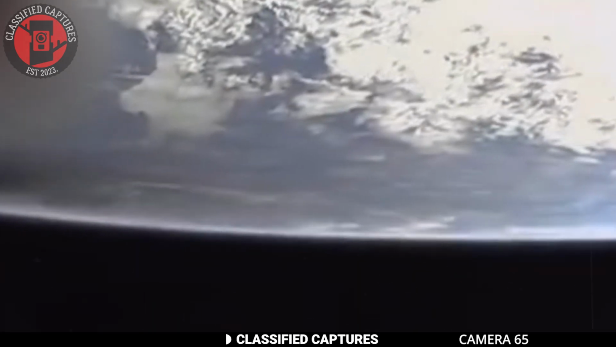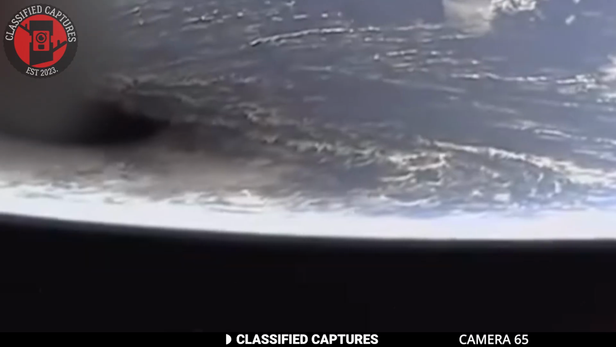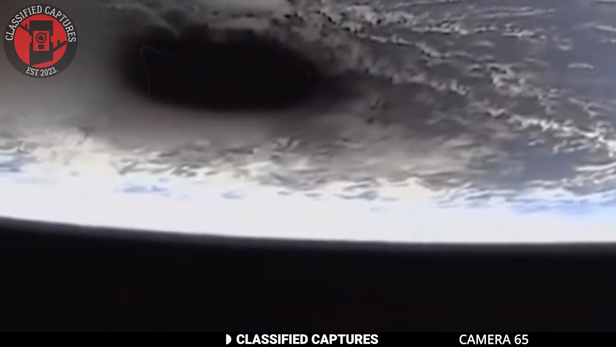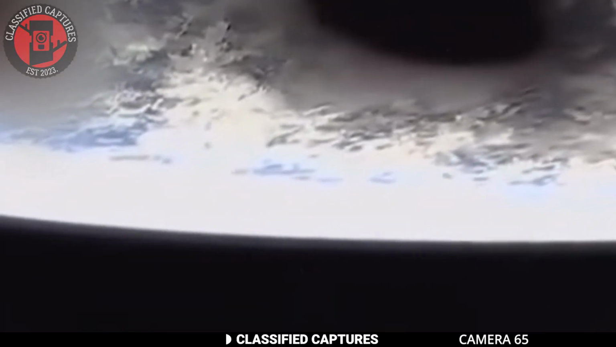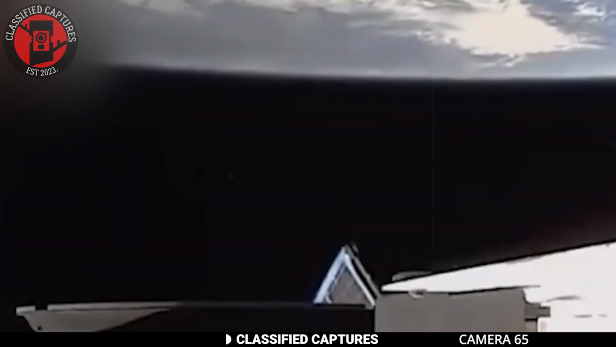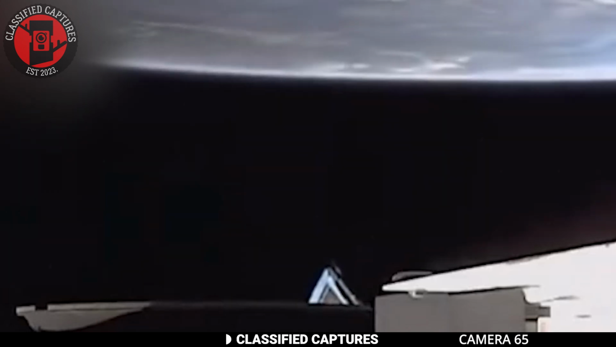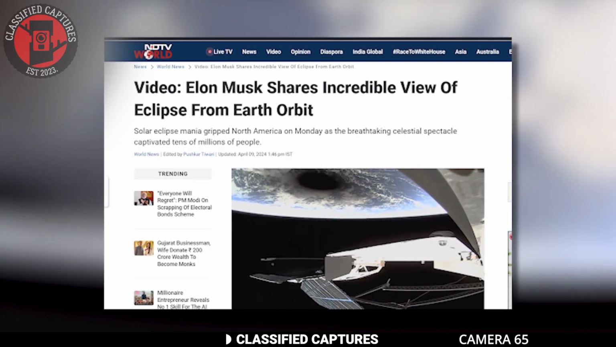The following image was captured by a Starlink satellite during an eclipse on Earth. At least, that's the narrative that came with the original post. Being the inquisitive me, I checked to see if it was true, because you know how it is on the internet. Surely enough, it was.